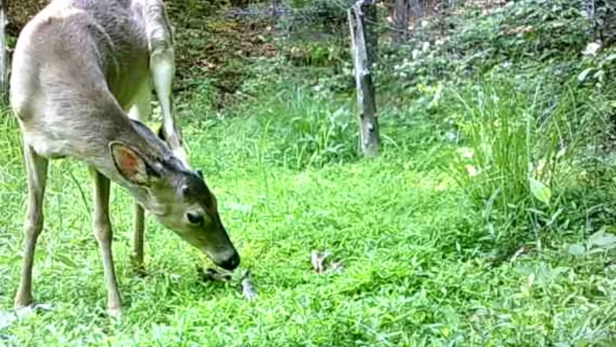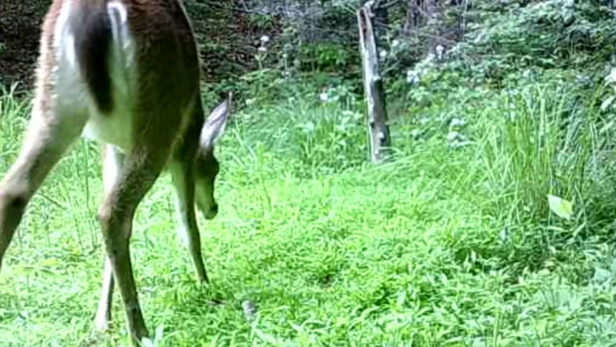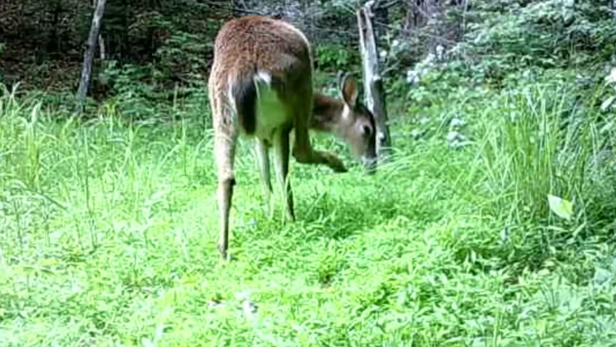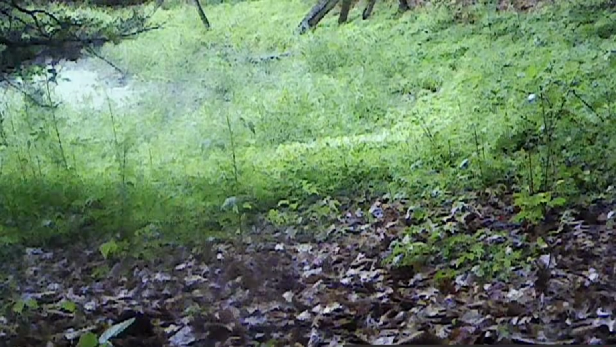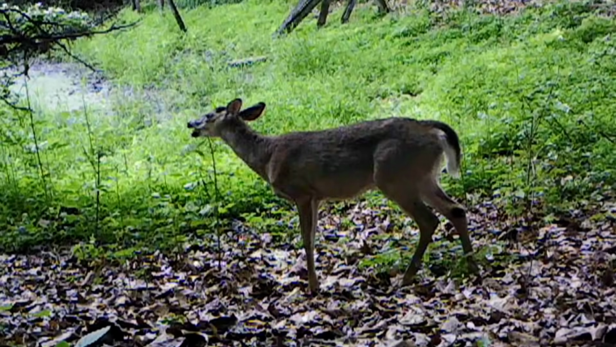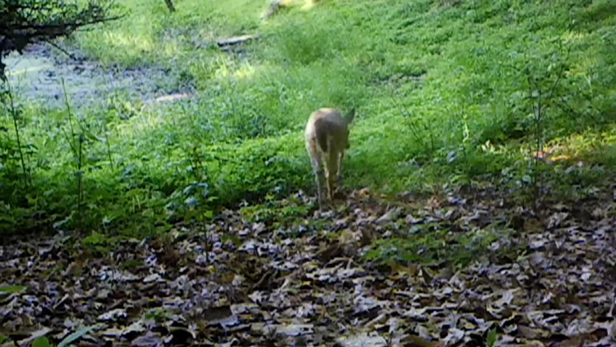Down at the pond, water's really low, but the deer's still browsing his grasses down here, day or night. And on the other camera, there's a possum during the day, sticking his head right in the camera. That's all I got of it. You can see how dry the pond is, but the animals still love the pond. They always browsing down here. Maybe we get some good rain this week.